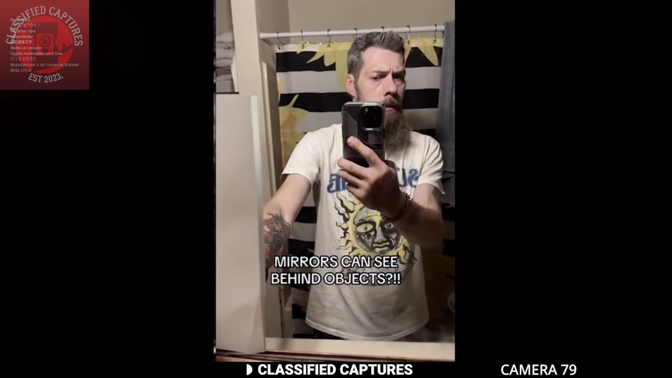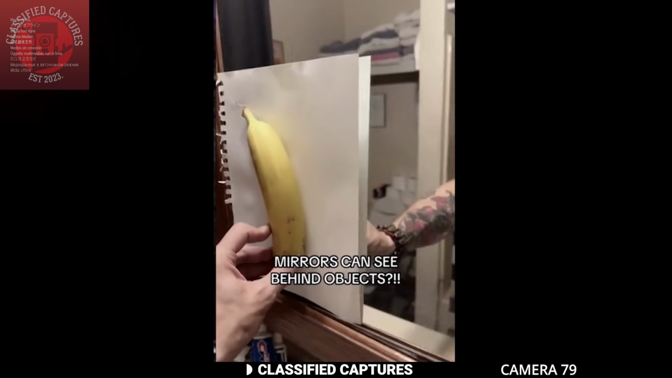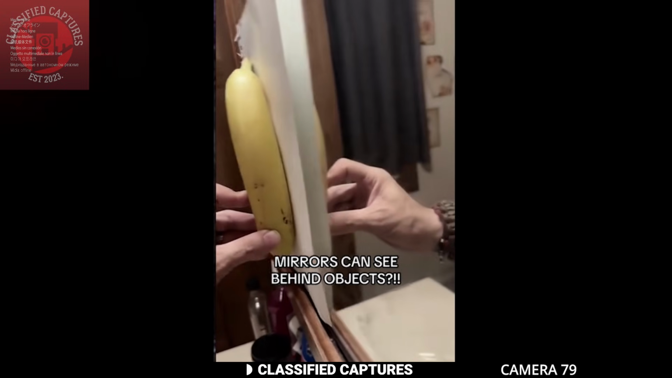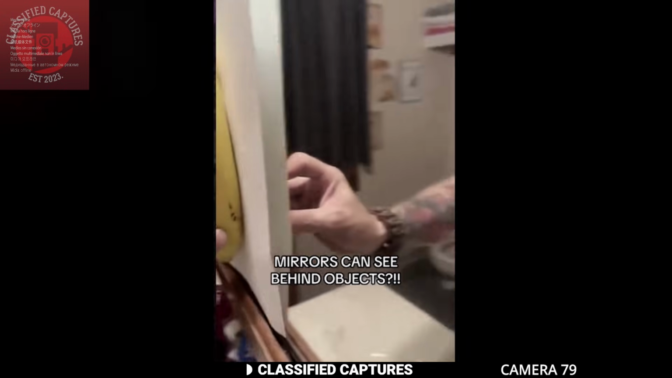This video shows a man holding a sheet of paper against a mirror, with a banana placed behind the paper, hidden from the mirror's direct view. But here's the strange part. When he pans the camera to the side of the mirror, you can clearly see the banana in the reflection.